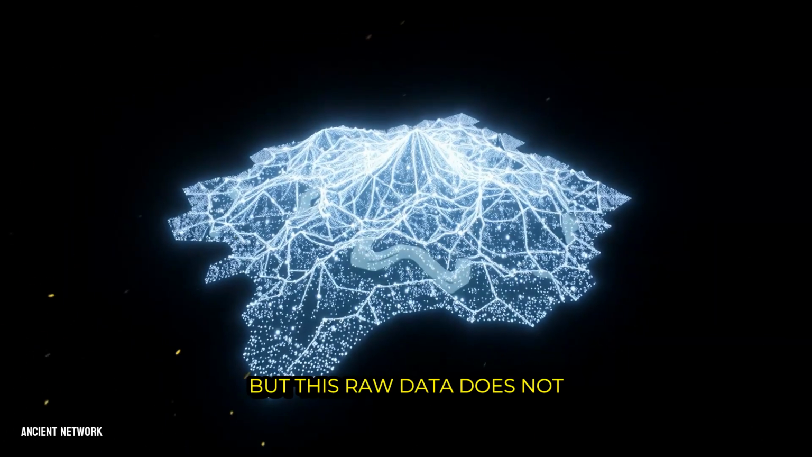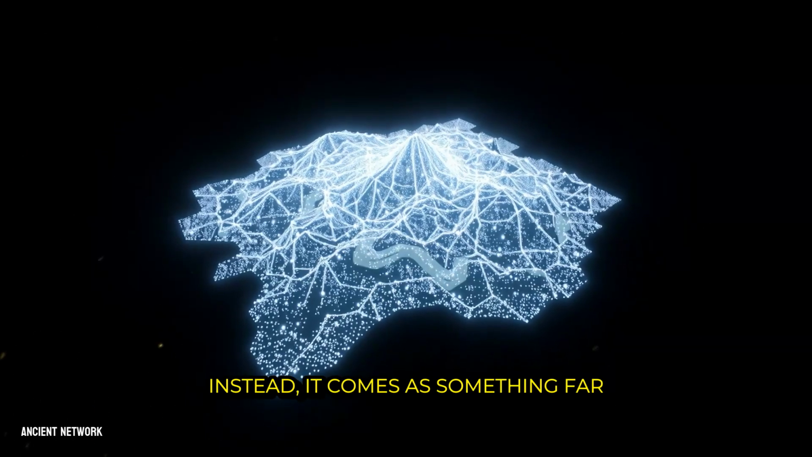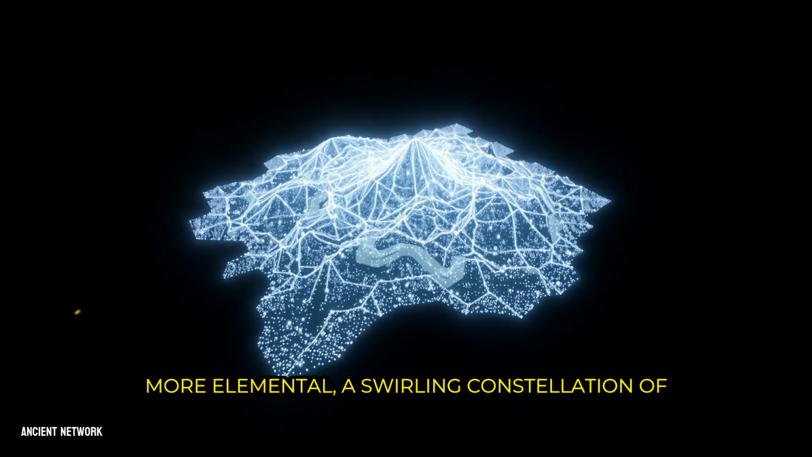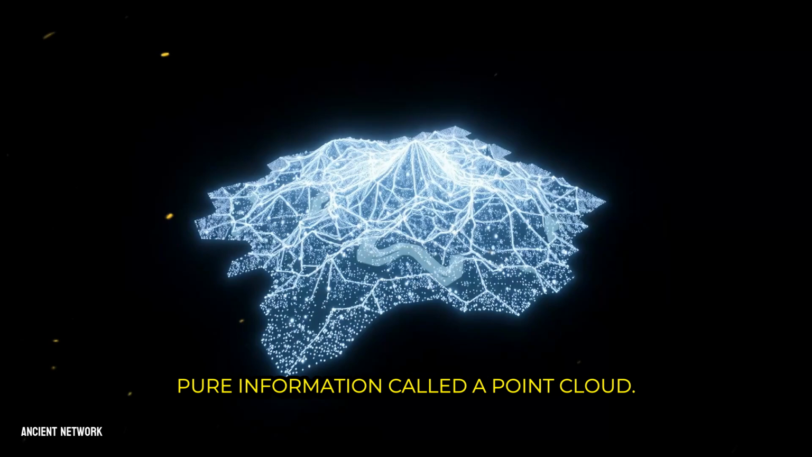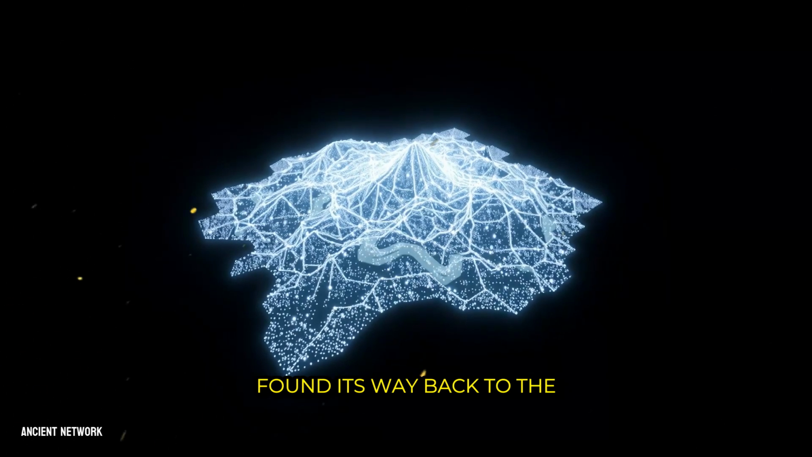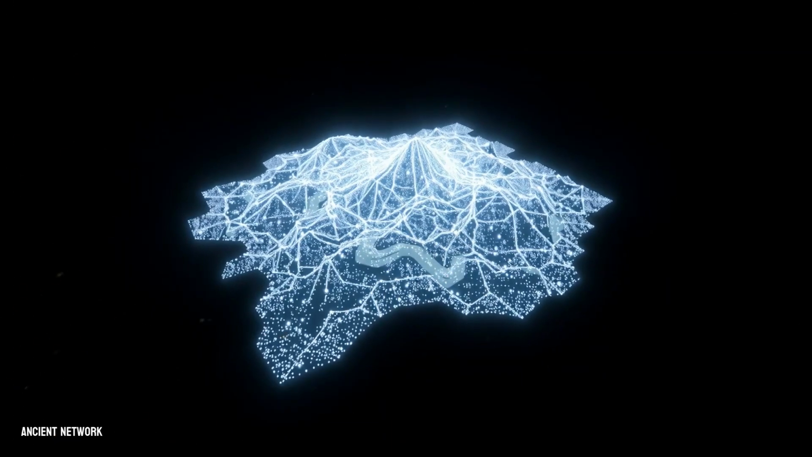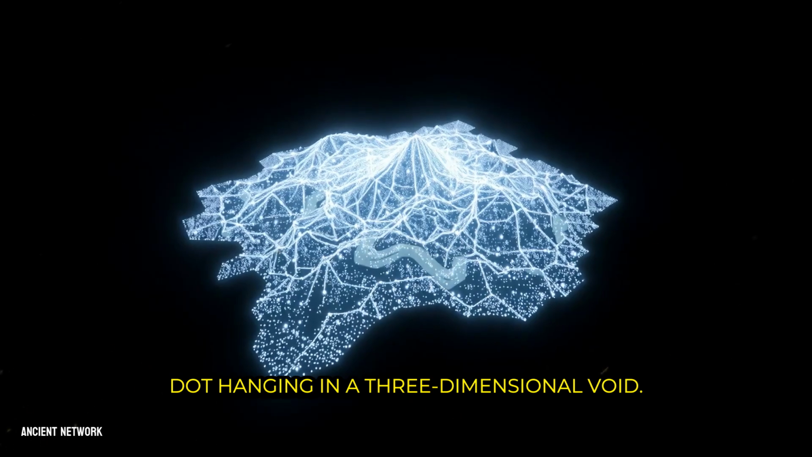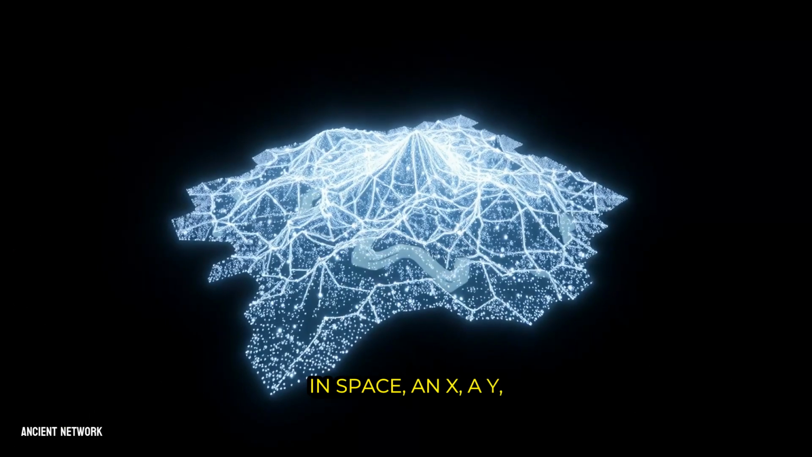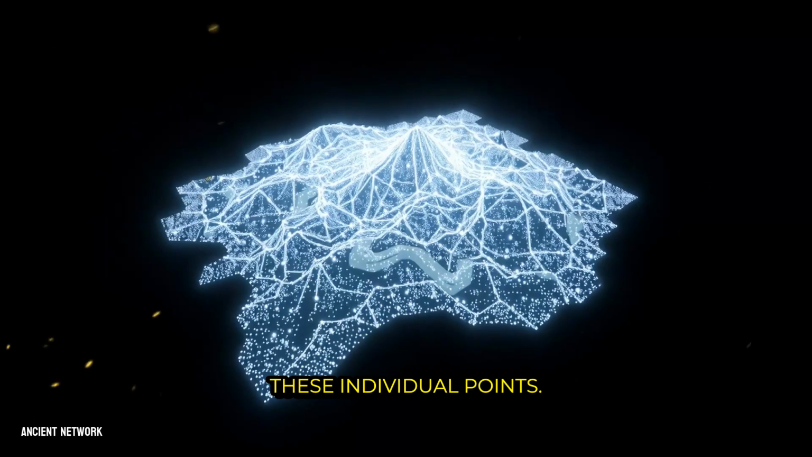shadow. But this raw data does not arrive as a finished map. Instead, it comes as something far more elemental, a swirling constellation of pure information called a point cloud. Imagine every single laser pulse that found its way back to the sensor, not as a flash of light, but as a single, perfect dot hanging in a three-dimensional void. Each dot has a precise address in space, an X, a Y, and a Z coordinate. One survey can capture billions of these individual points.